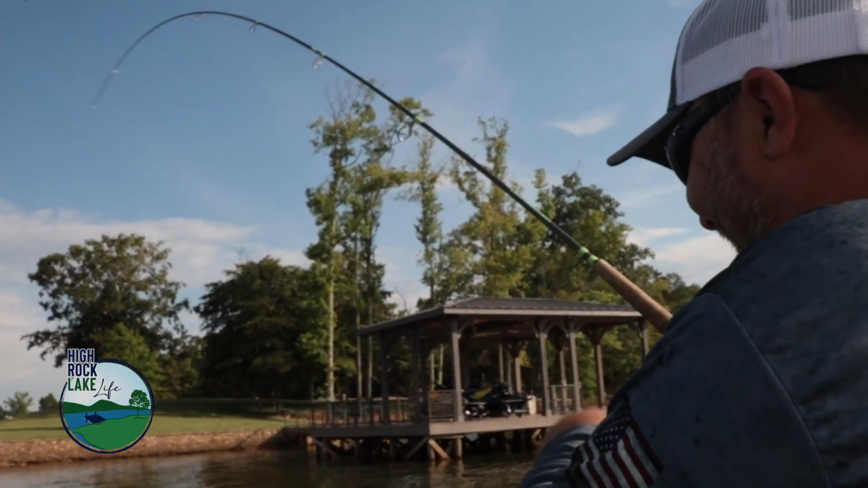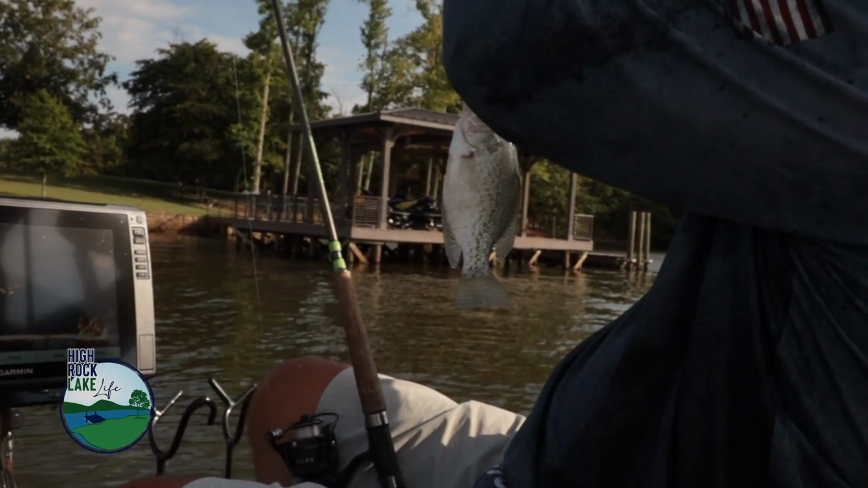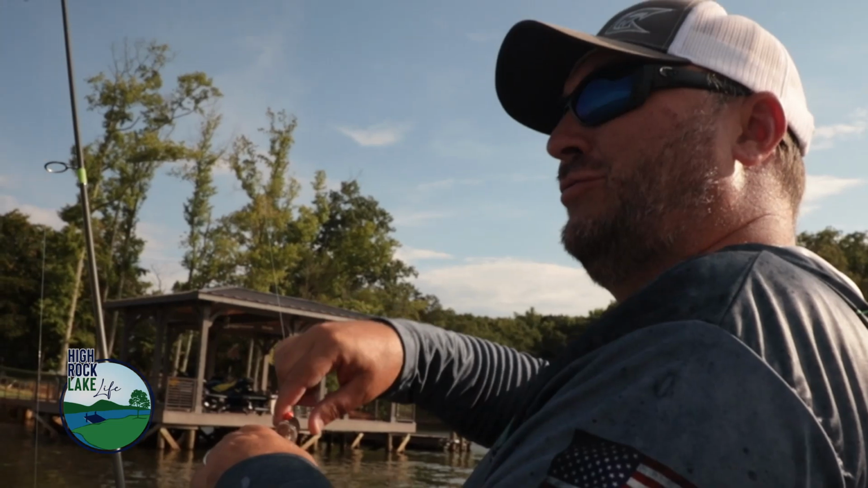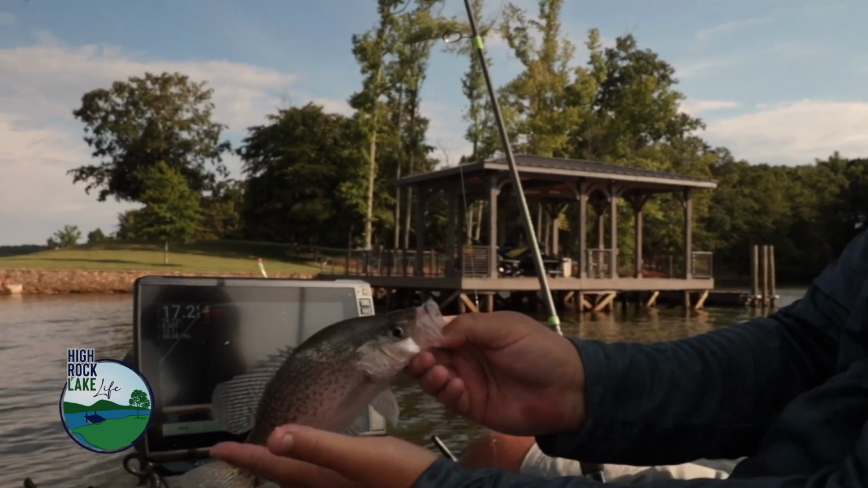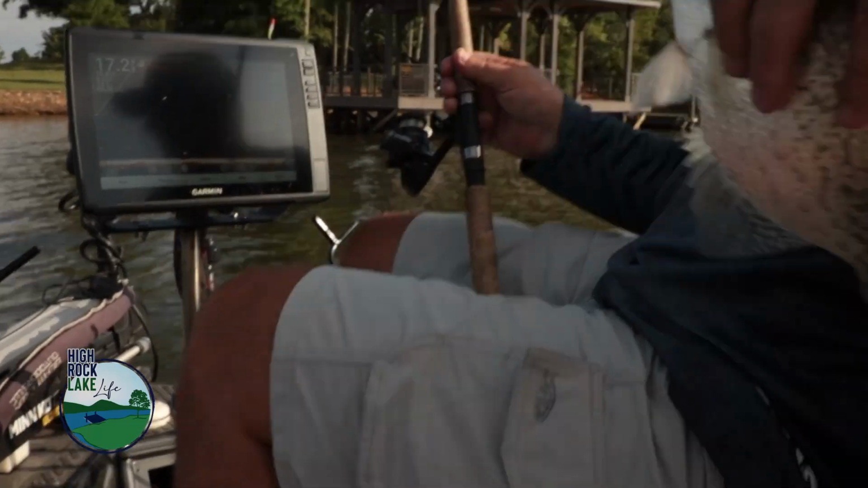There he come, out and got it. Good eater. So this summertime, that's one good thing about it. Sometimes you can catch some big ones, but the good thing about these is these are all good eater size fish, all 10-inch fish, absolutely perfect for them little quick suppers and meals during the summer.